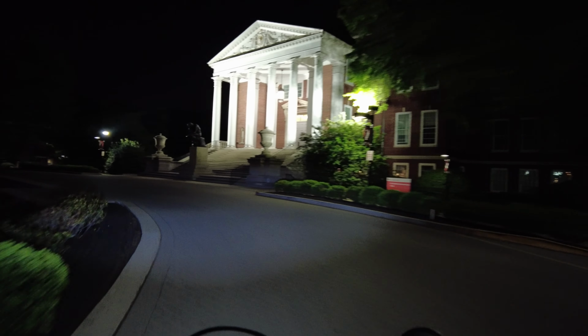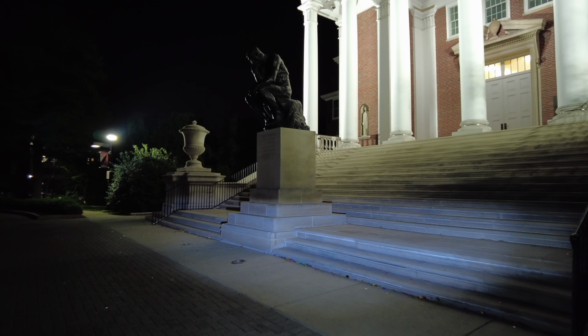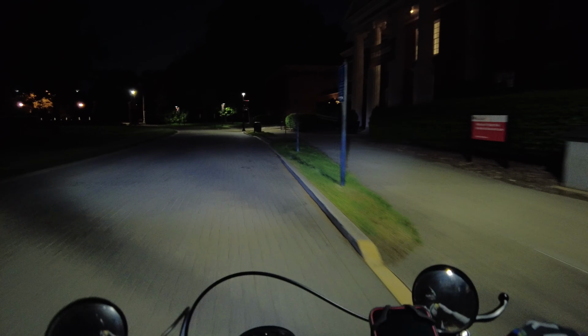Go up here to this building. This is the statue of the Thinker. So I took a second there to get a photo to use for the thumbnail on YouTube, most likely. Well, I guess I can loop around.